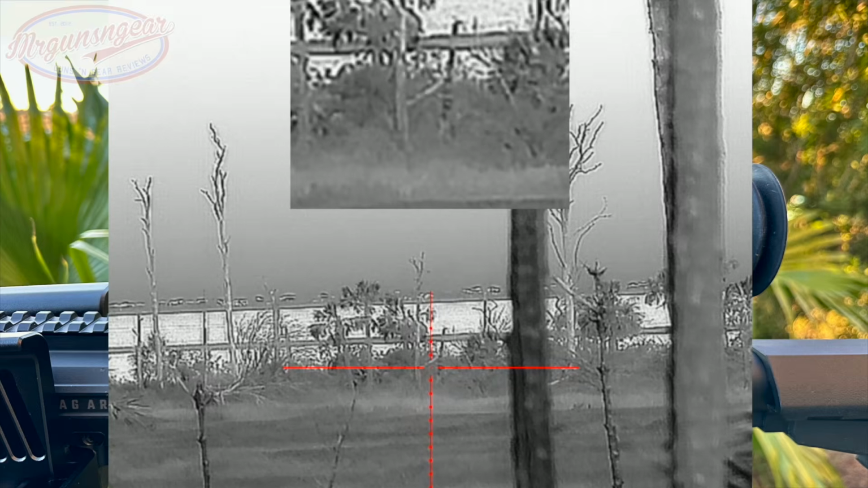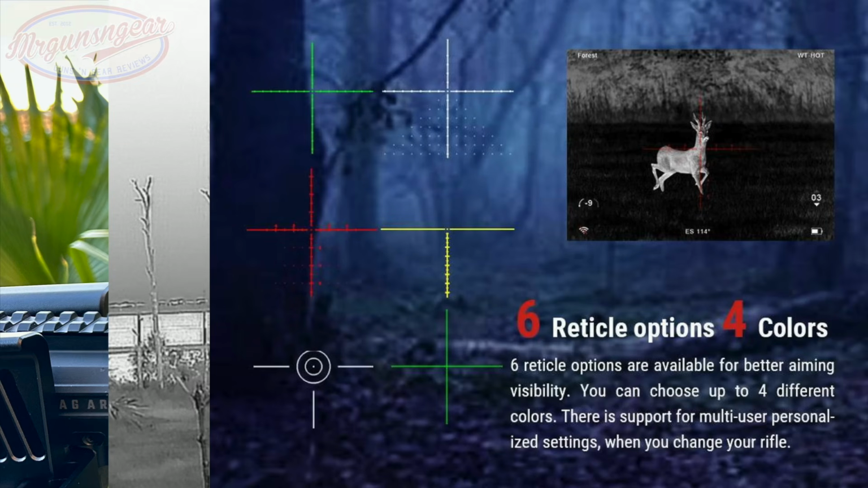We do have several different reticles, 6 different reticles available in several colors, I believe red, yellow, green, and white. And which one you want to pick when going through the menu really is just going to depend on preference as well as to which actual color pattern that you're looking at as well. The palette does matter, and there's 6 different palettes as well. So there's a lot of options depending on, again, your preference as well as the conditions that you're actually out using the optic in.